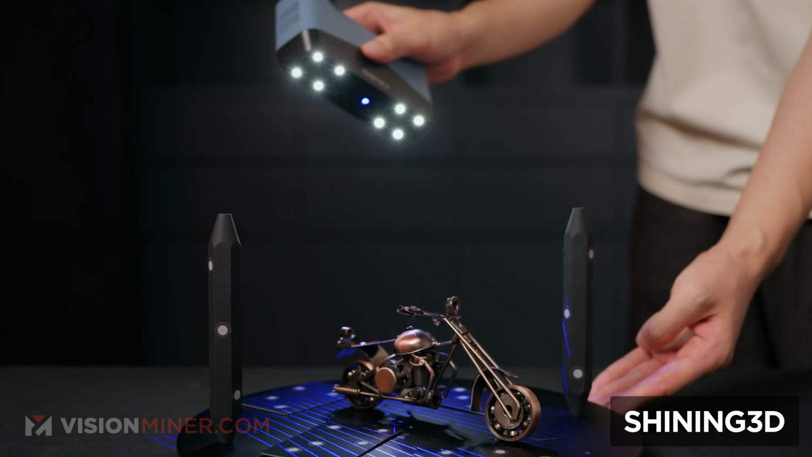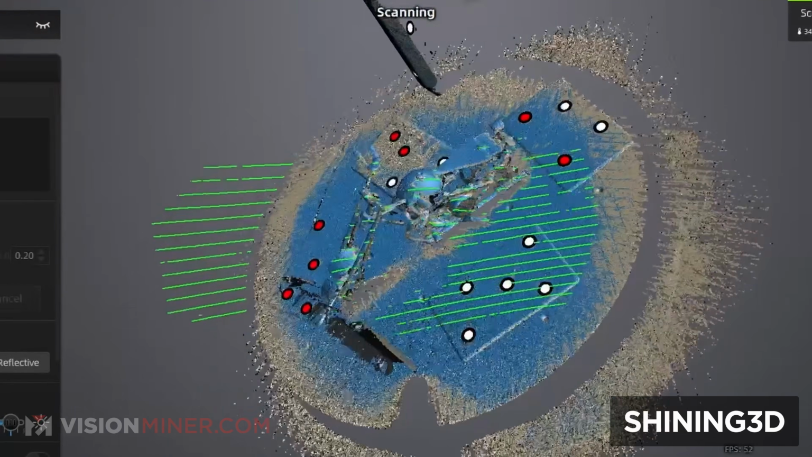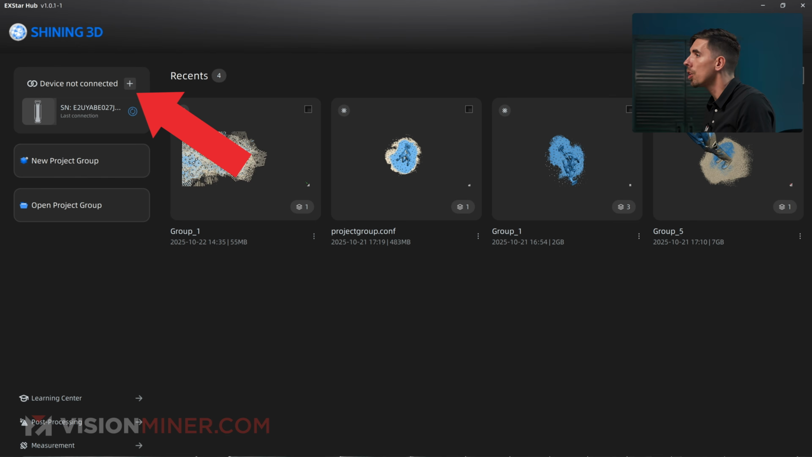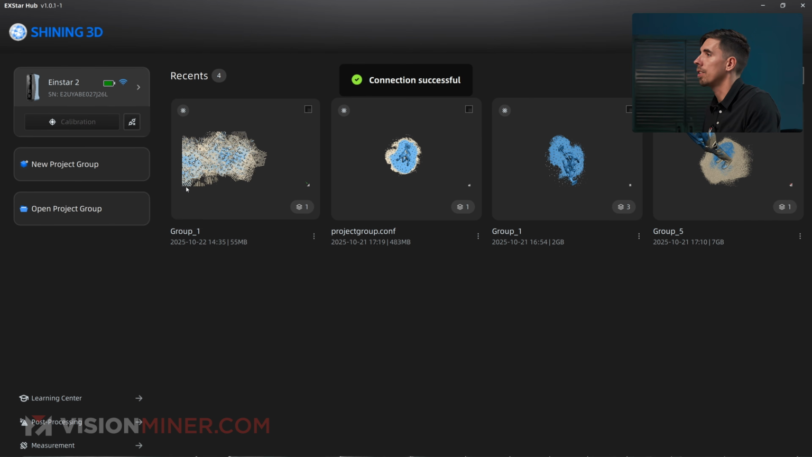One cool thing is the same software is used for the Rockit and the EinStar 2, which is very nice. I feel like they're starting to integrate those things. So now we have the XStar Hub, which uses them all. See, let me hit plus on the connection, and there it is, pops right up. So I'll just click on it, and connection is successful.